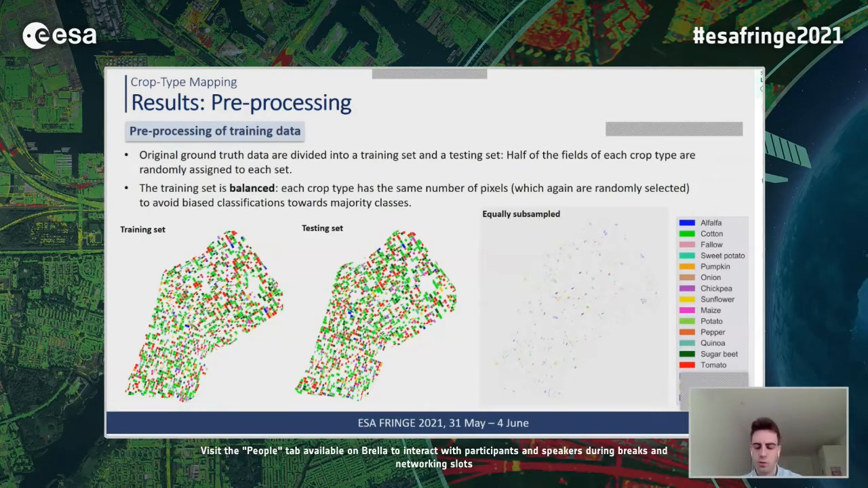Firstly, the original ground truth data in the previous slide is divided into a training set and a testing set. The training set is used to build the model, and the testing set is used to evaluate its performance. And this is done in such a way that half of the fields of each crop type are assigned to each set. Moreover, the training set is balanced. That means that we have the same number of pixels of each class. This is done to avoid biased classifications toward majority classes. So we will use this equally subsampled training set.